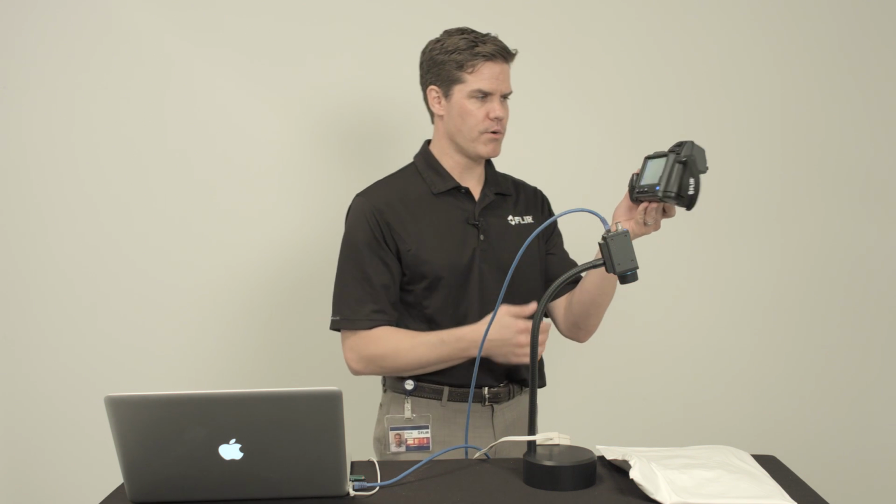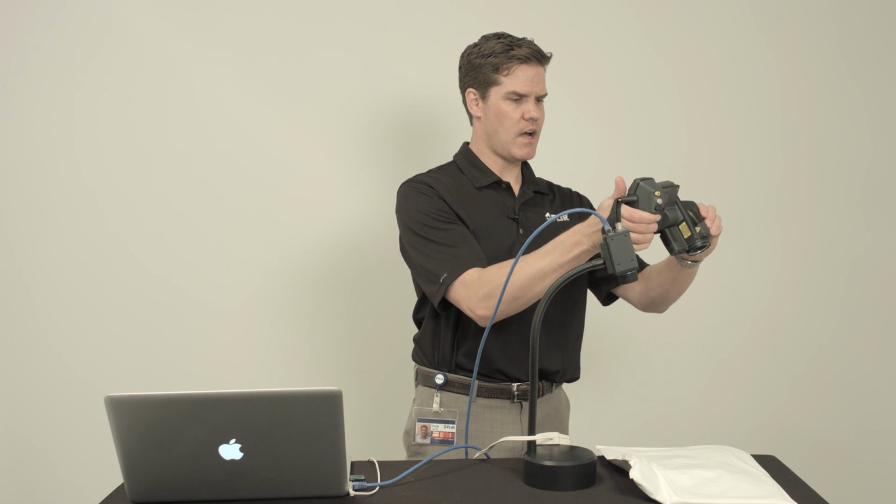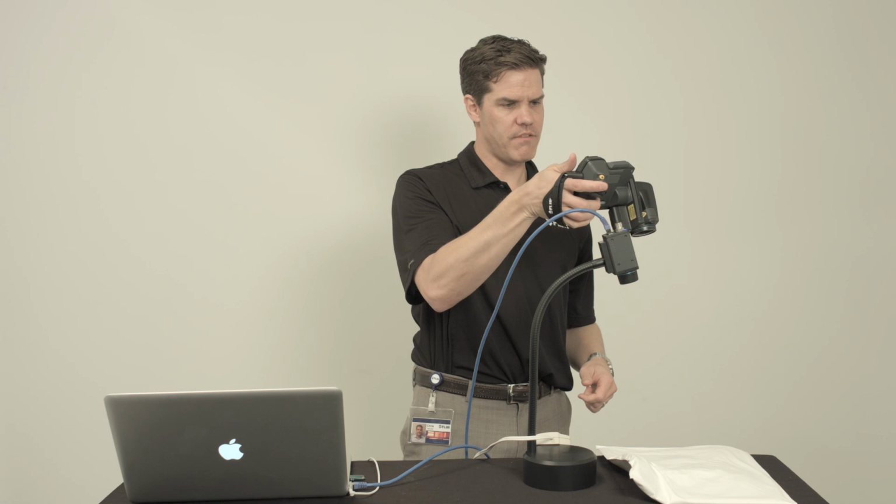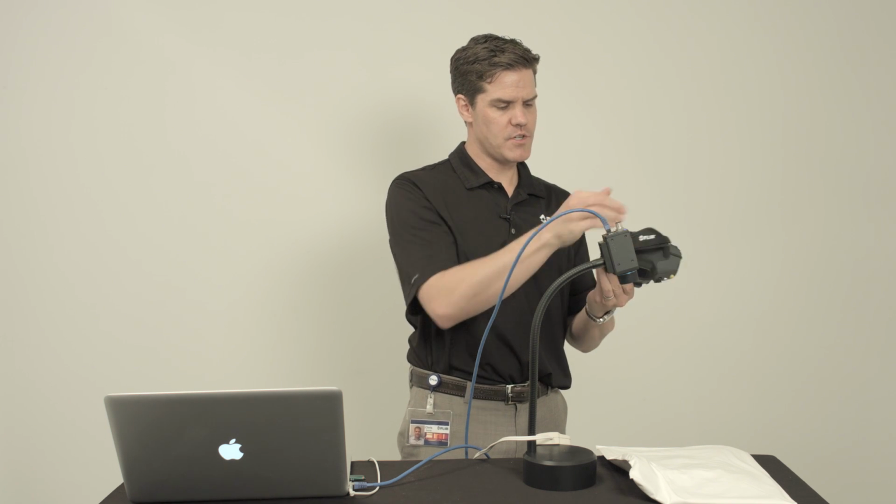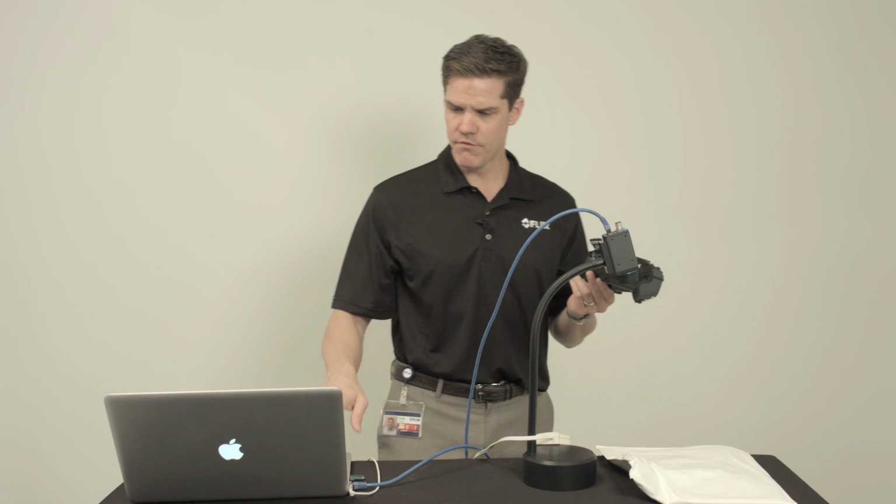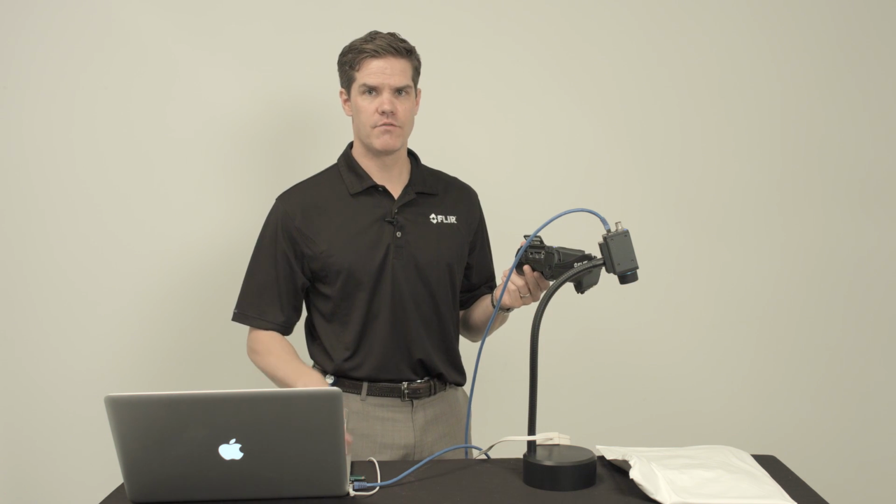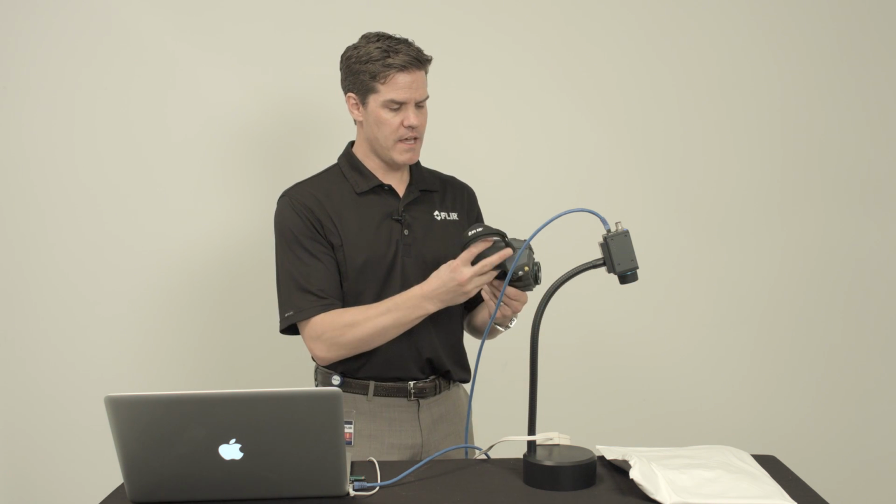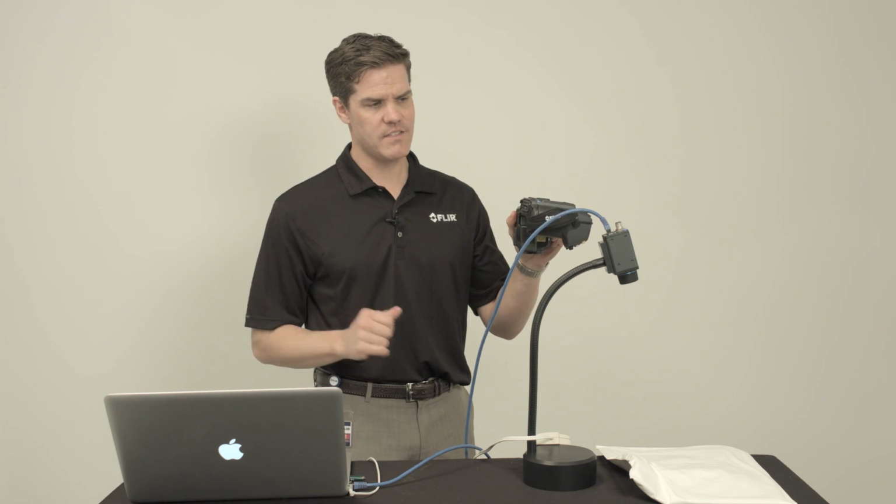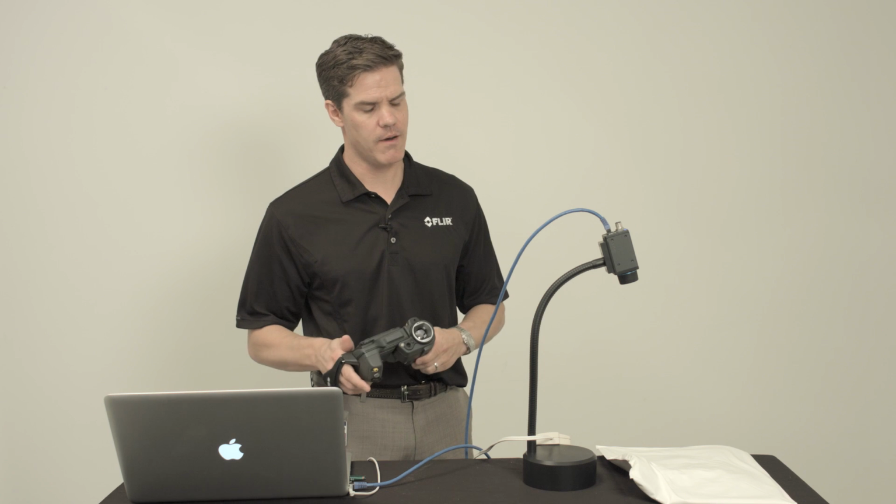This is the one that's portable, and I can adjust the optical block and peer in to get more detail on my device here. I can record snapshots and then remove the SD card or plug it in over USB and do further analysis in the Research IR software and some data sharing. Or again, I could tripod mount this camera and stream the data over USB Live and do the exact same thing as what we're doing with the A35 camera.